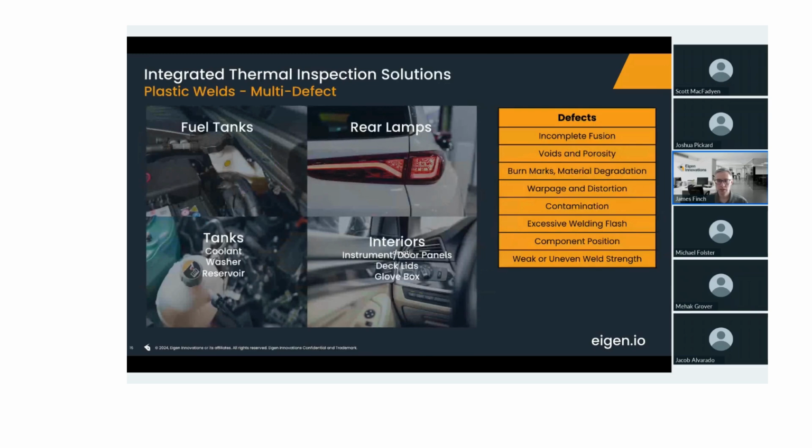On to plastic welding in more detail. So I said we'll talk through a few different use cases, kind of high level: components that are safety critical or components that may have a higher instance of potential warranty. Think rear lamps when you're driving down the highway and you see a lamp that may have partially filled with water.